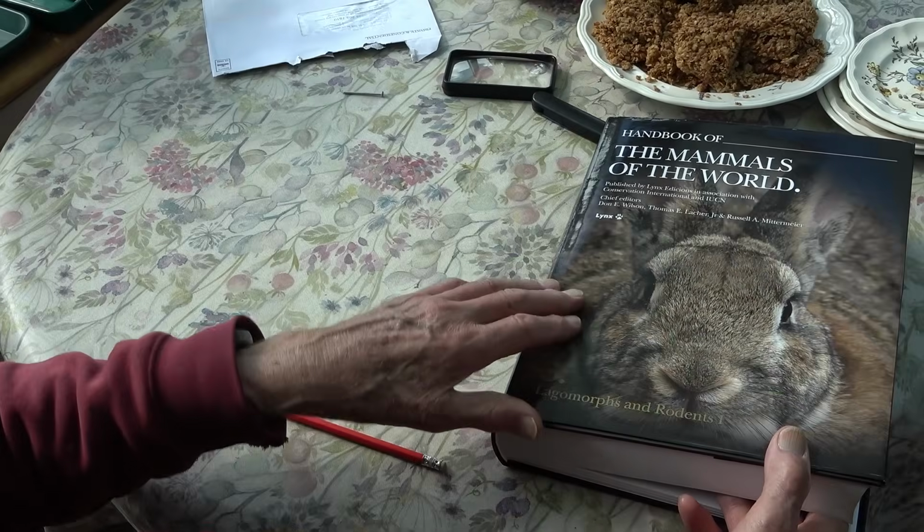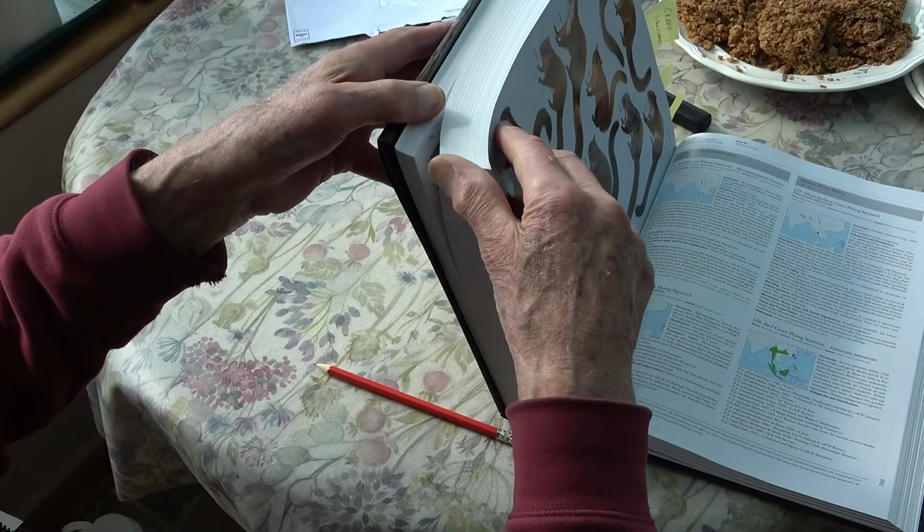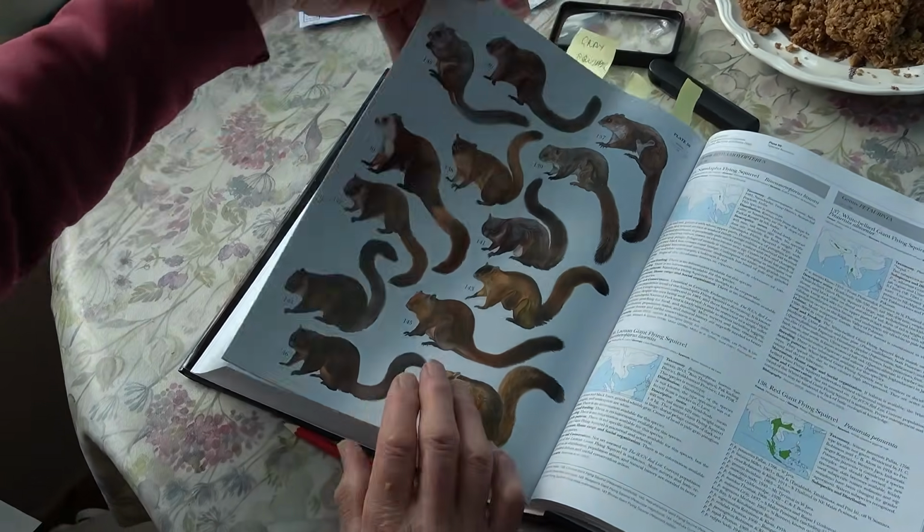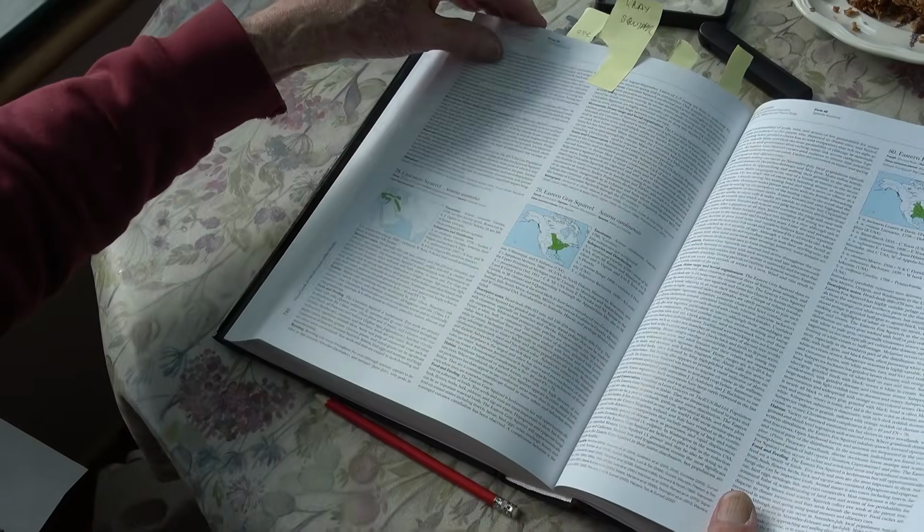There are nearly 300 species of squirrels in the world, and a significant number of them glide between trees. And I wish them all the ill in the world for the simple fact that the bastards have eaten my trees.